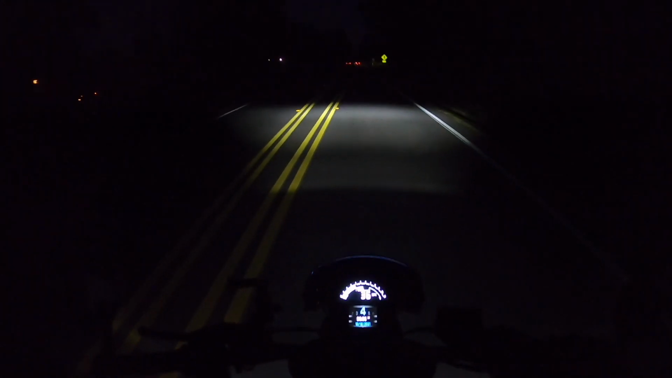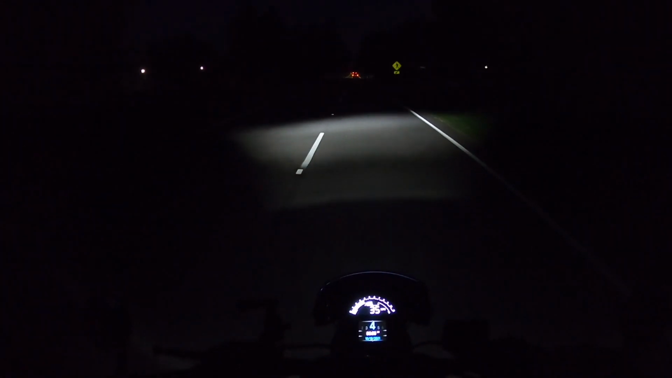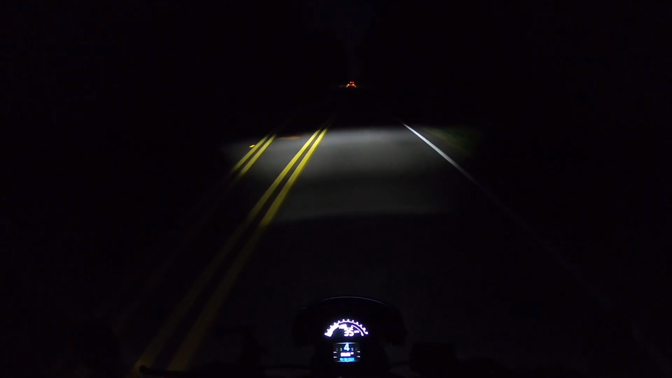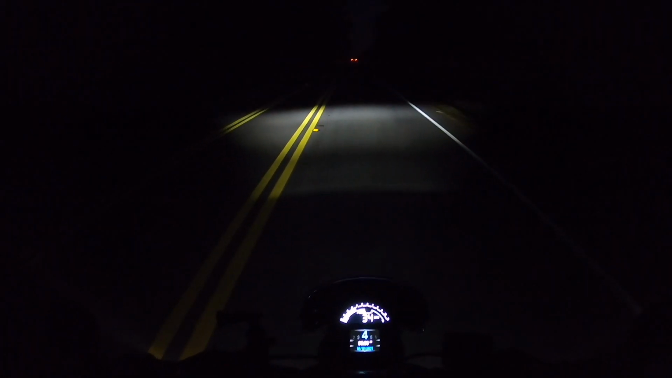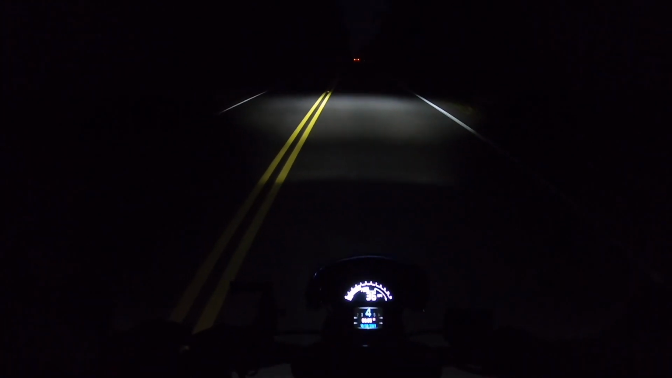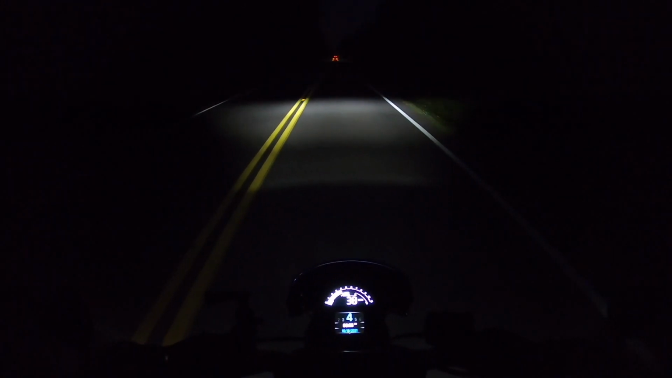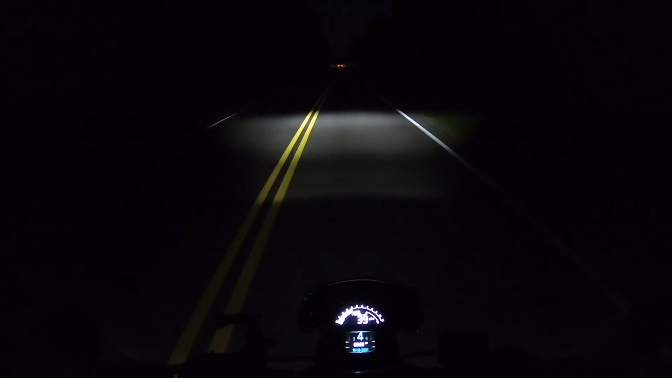I think the best bike I ever owned as far as lights was my Harley Davidson Softail Heritage, and that had the running lights, and that just lit up everything in front. And so I guess I'm kind of biased about how I think this is doing. So the light itself is pretty bright, but the beam only goes, I want to say, about 30 feet in front of me, and it goes just barely to each side of the road.